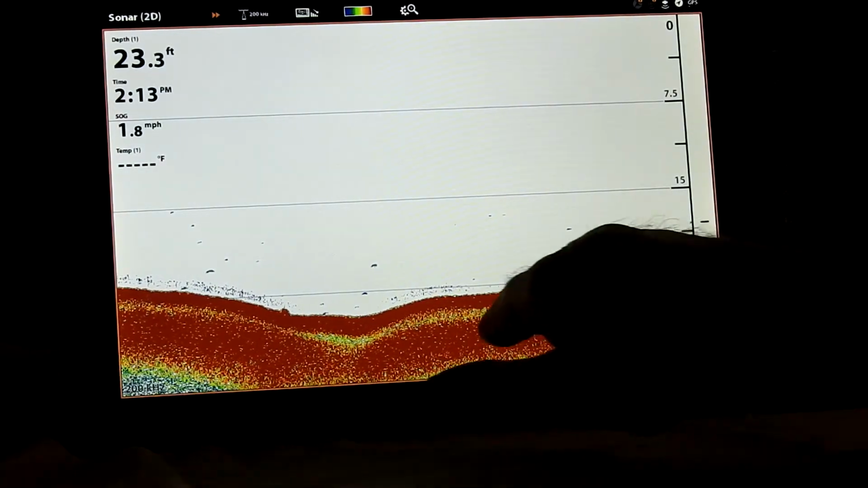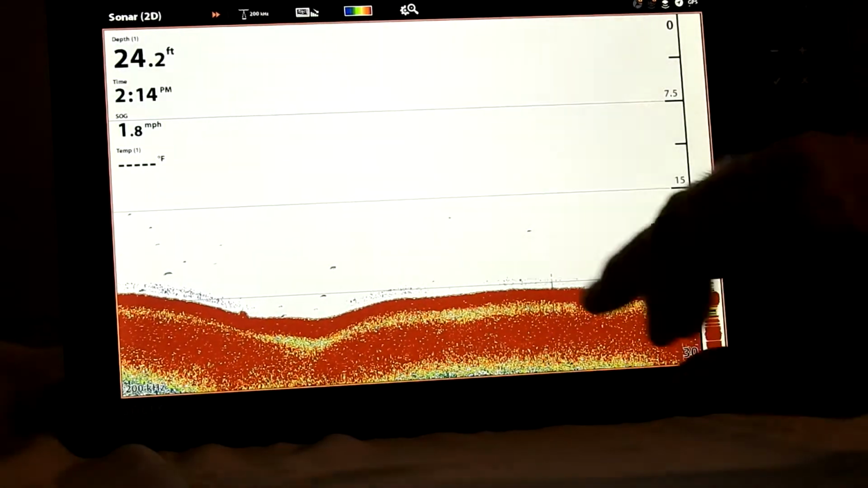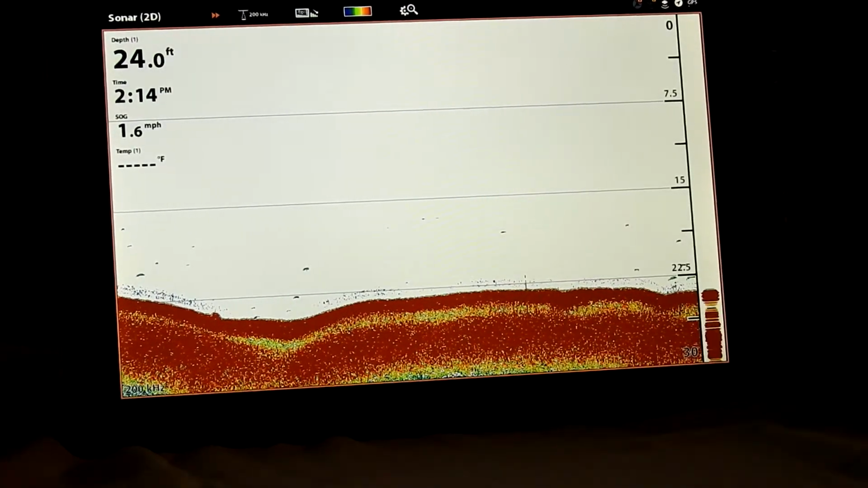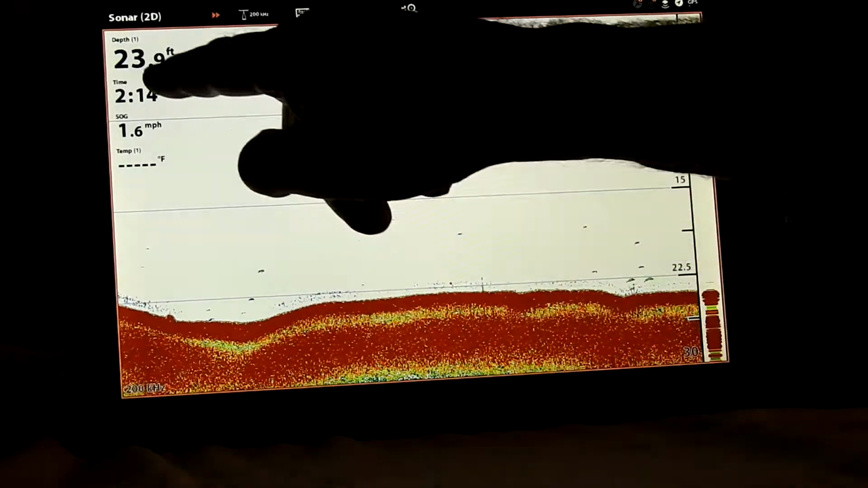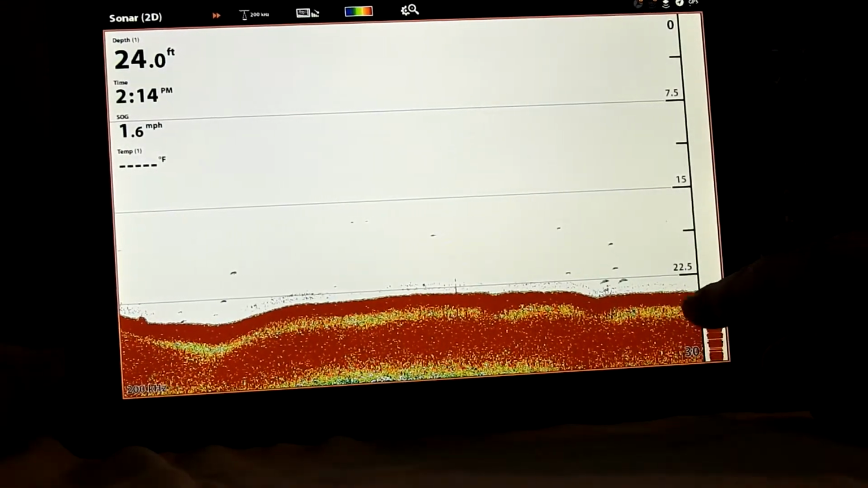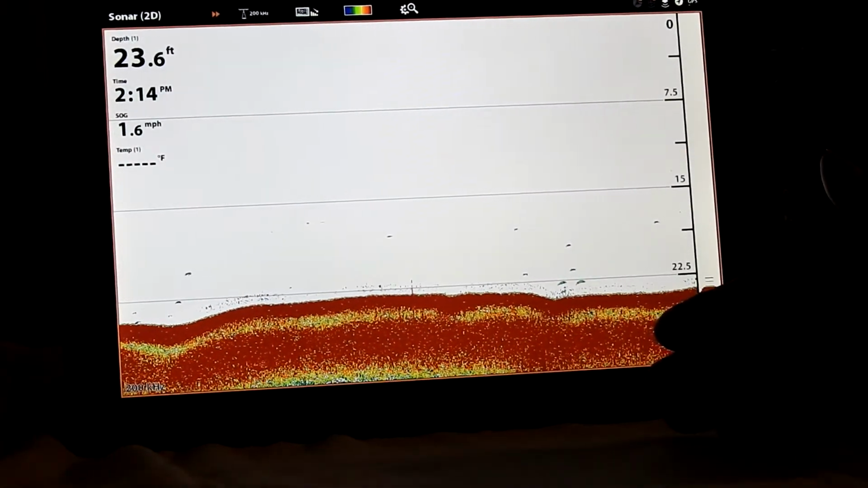Now, this here, it shows us right here at 200 kilohertz. And we don't want that. So we've got to change it to our split screen. So you can see fish here. But on the 200, we're at 23 feet. Our cone is only going to be showing 1/3 of that, so we're not going very wide.